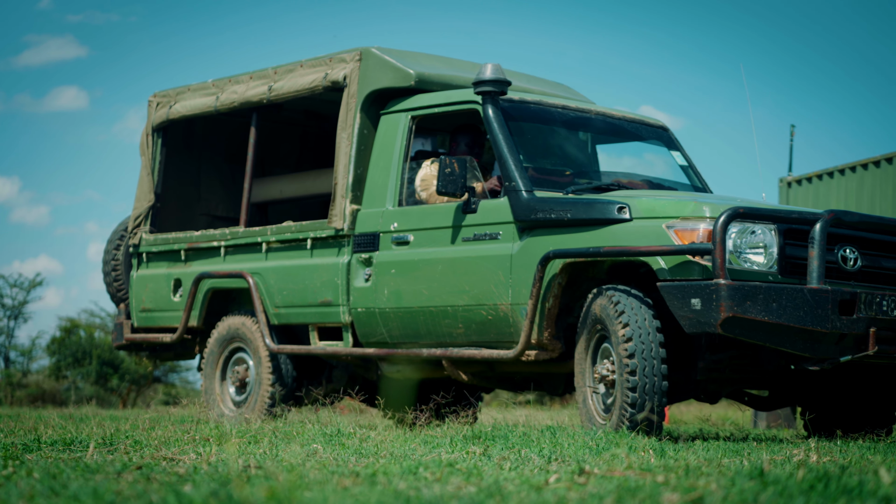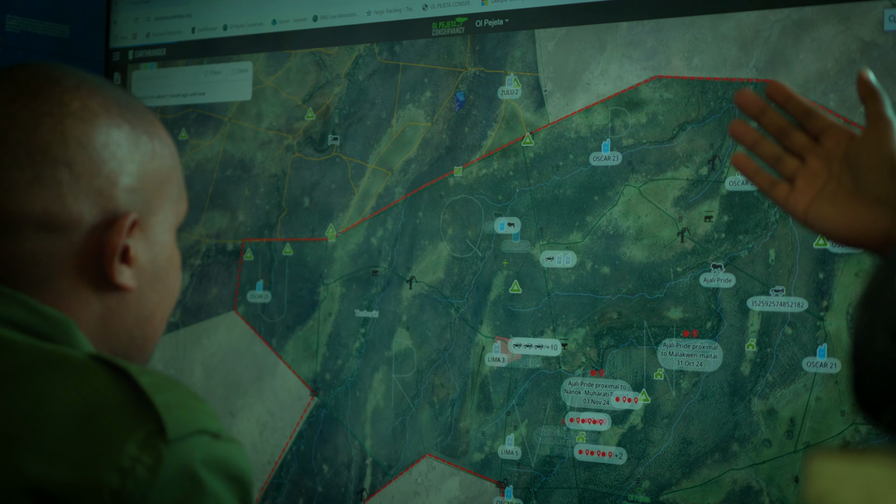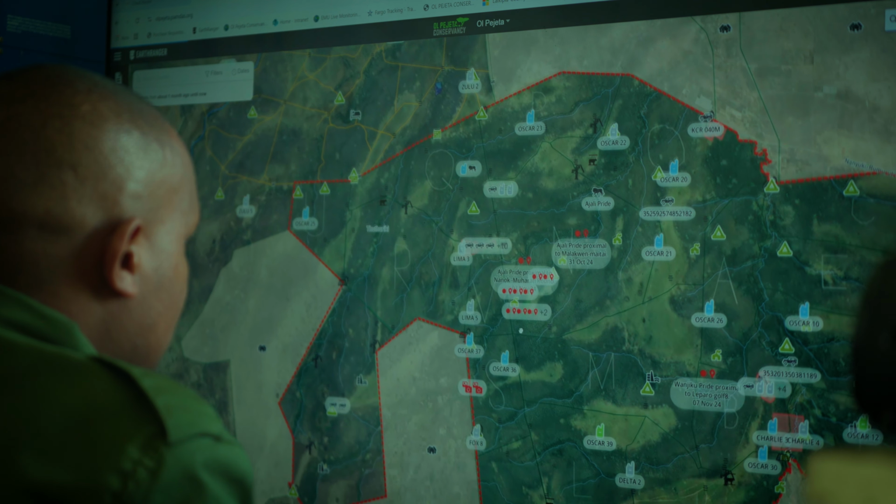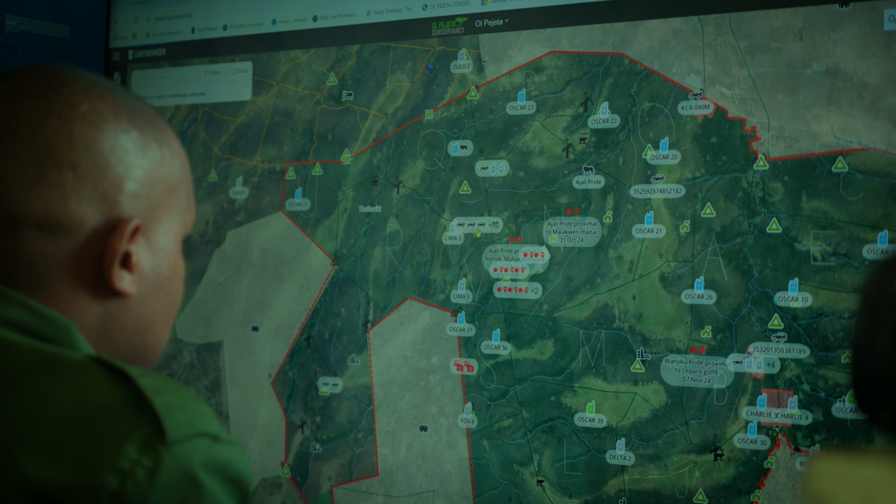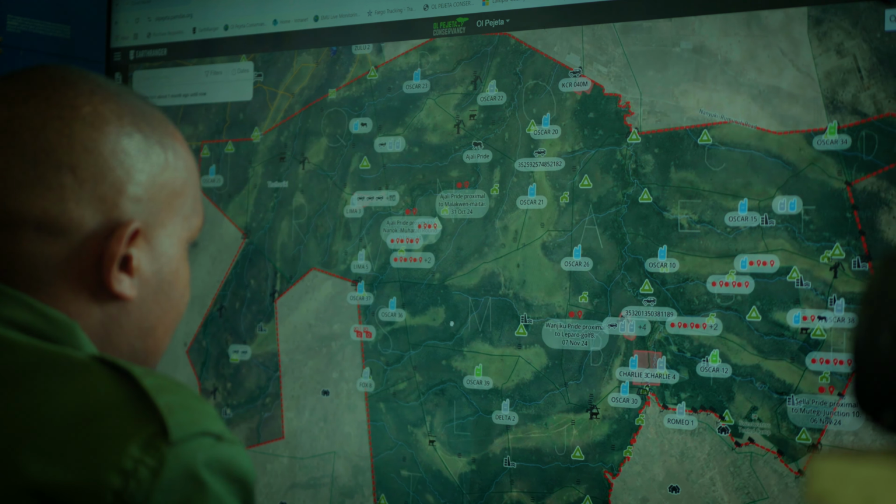So what the vehicle-mounted system allows is it gives the rangers the capability to move around in the park and pick and choose where they want to monitor or surveil, or they may even move to multiple places at night. So this really keeps the poachers on their feet, because it adds that perception of risk, because they don't know where this camera may be. So this really gives the rangers the flexibility to monitor that area wherever they see fit.